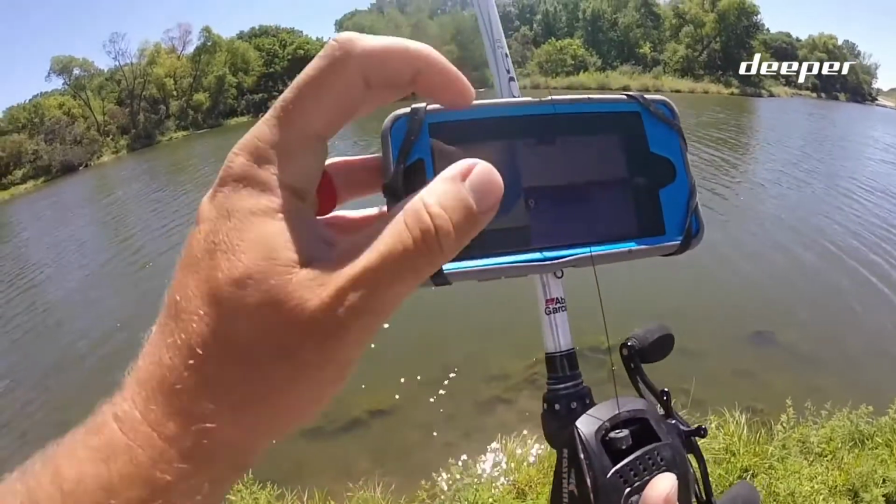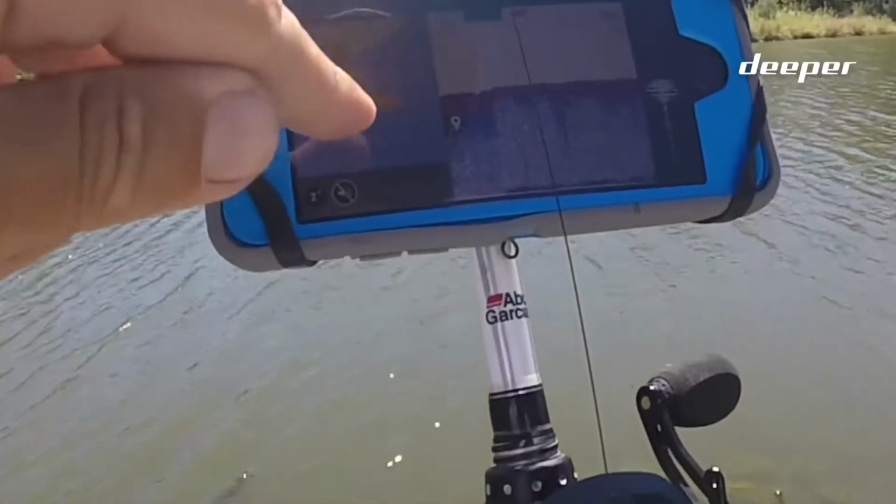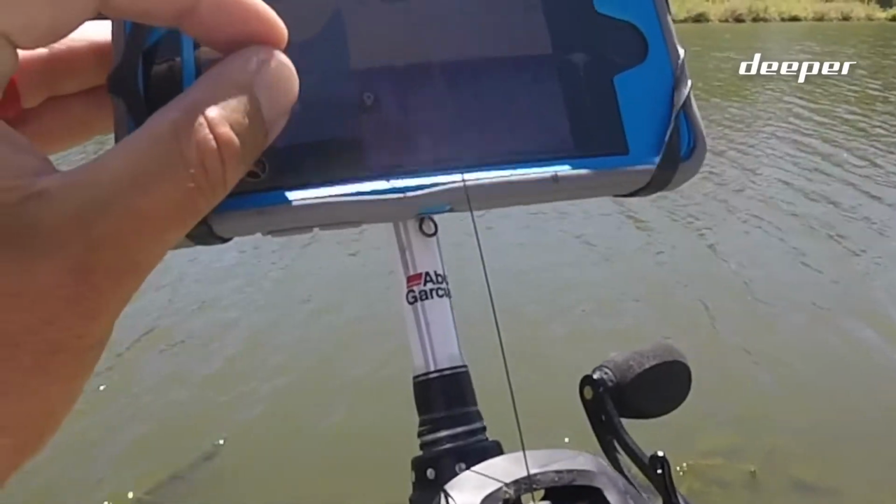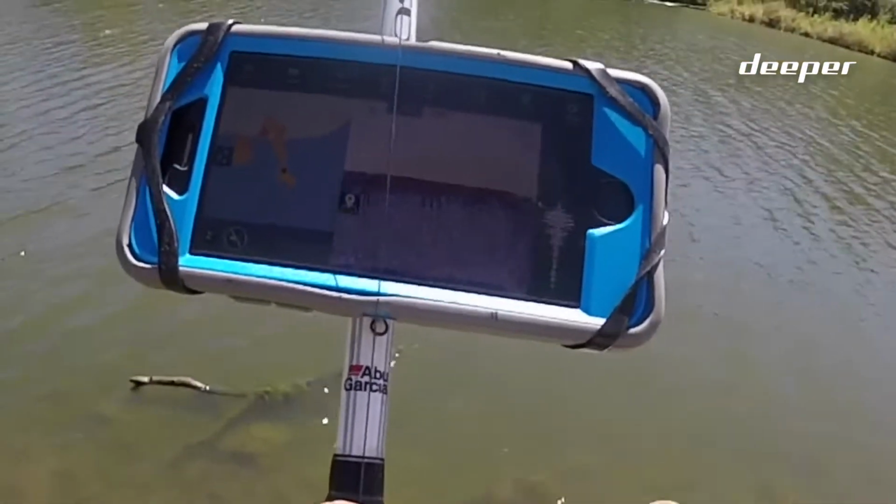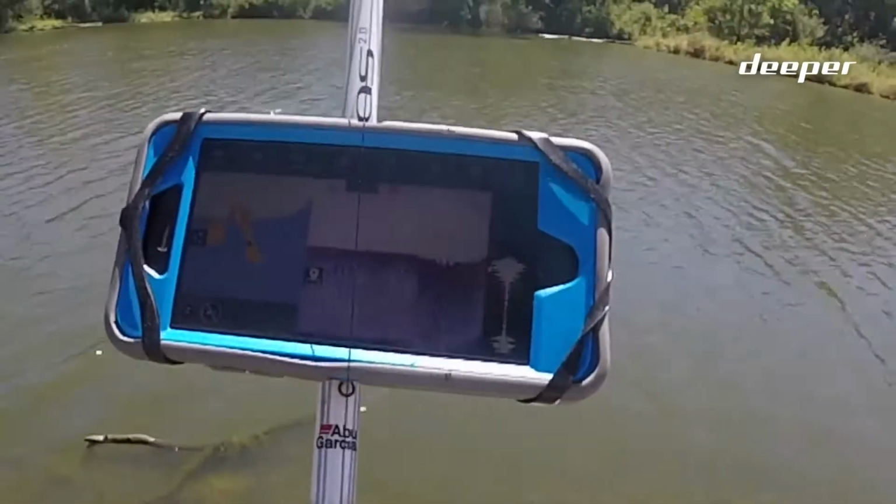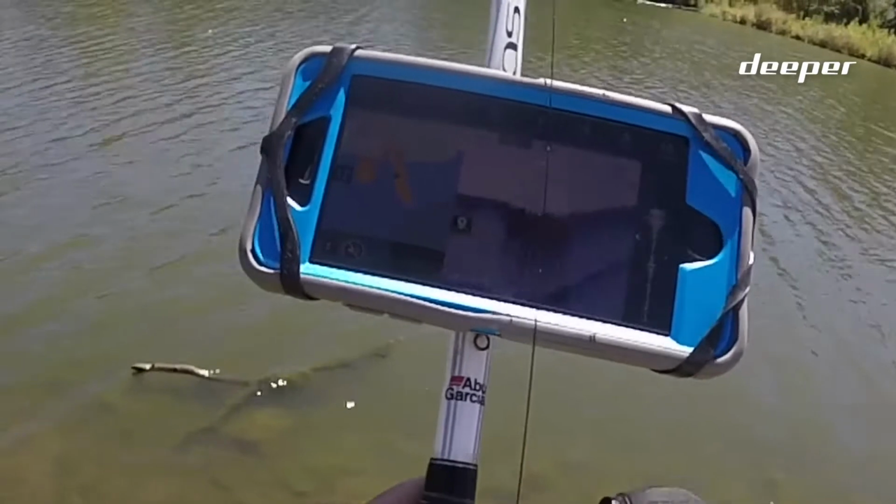If you guys can see this, hopefully you can, but I'm just blown away by the accuracy of this Deeper. This little black dot is precisely where my Deeper is in conjunction to the lake and everything. You can see it's already creating a contour map based on just the few casts I've made. Just an awesome piece of technology. See, now you can see it's kind of filling everything in.